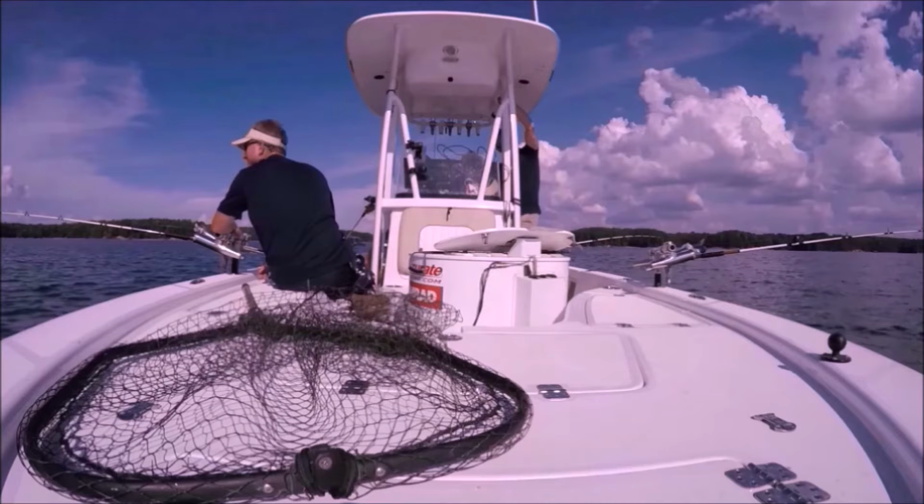So what you're going to see here is a guy with a visor on. He's sitting down. That's Joey. Behind the helm is myself and my buddy Steve, Striper Steve Knight. So we're watching the screen. Steve tells Joey to drop his bait. He can see his bait go down to a mark, a nice arch. The fish doesn't look. He tells Joey to drop it again on that arch, and he hooks up.